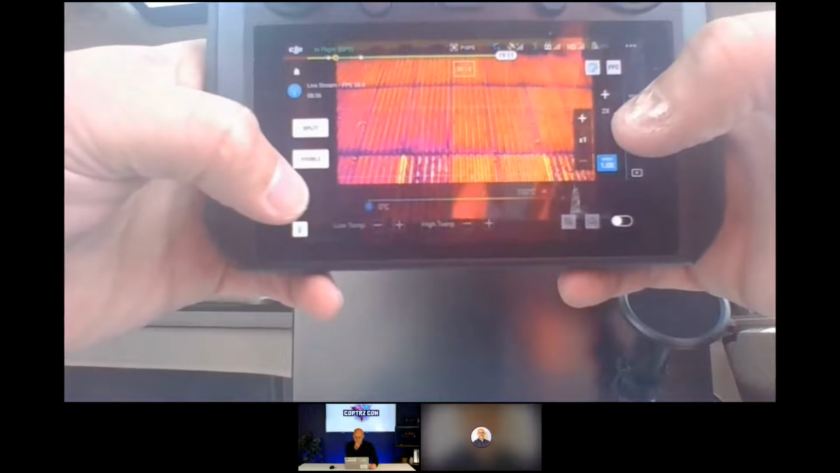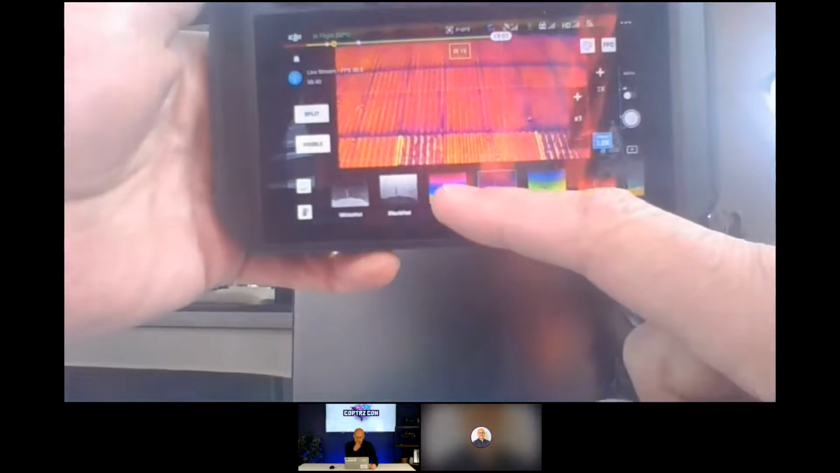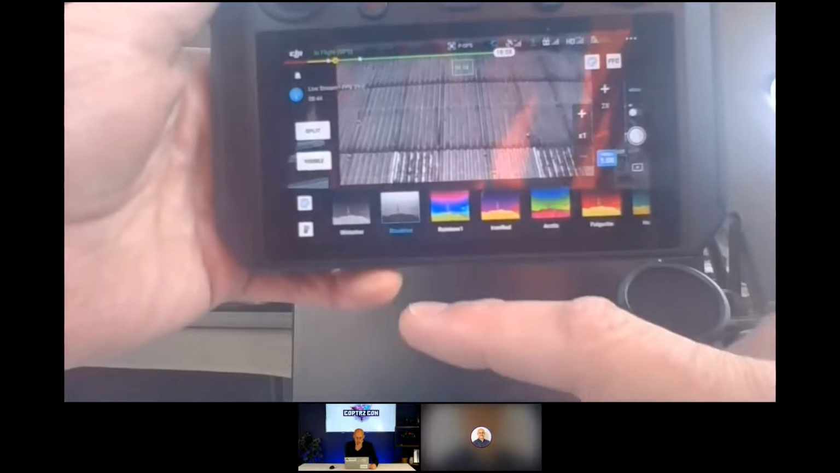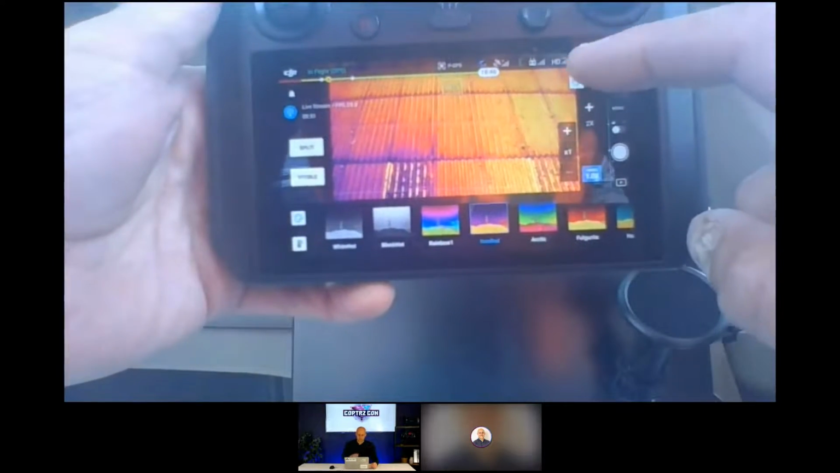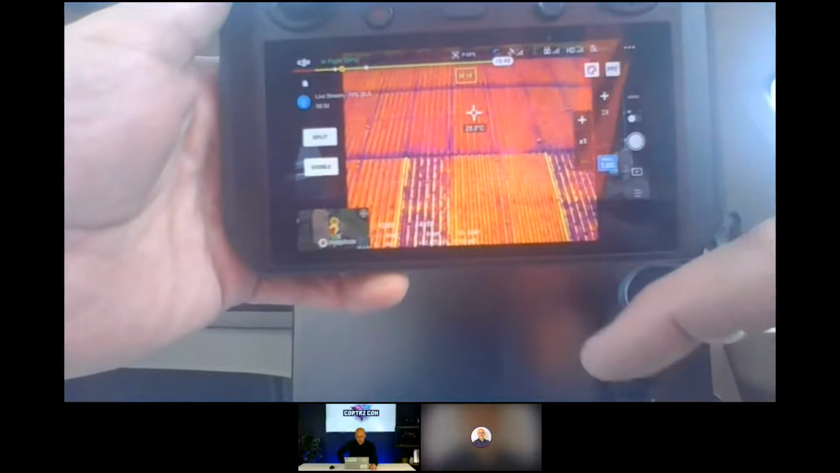Fantastic. You can also do isotherms if you're looking for different temperatures. Yeah. So you've got a wide range. We can do white hot. We can do black hot. You've got rainbow. They're all pretty standard color changes that are in there, which is quite nice. Touch anywhere on the screen and it'll give you the spot temperatures, which is quite good.